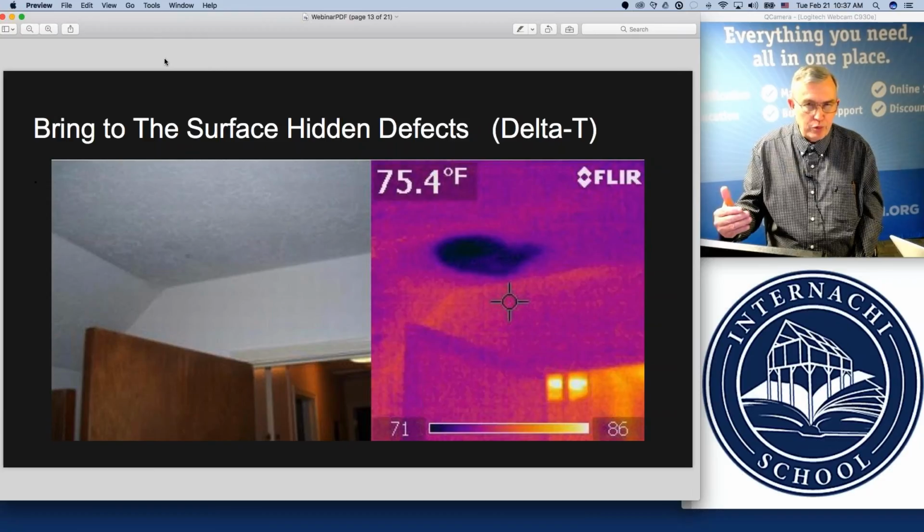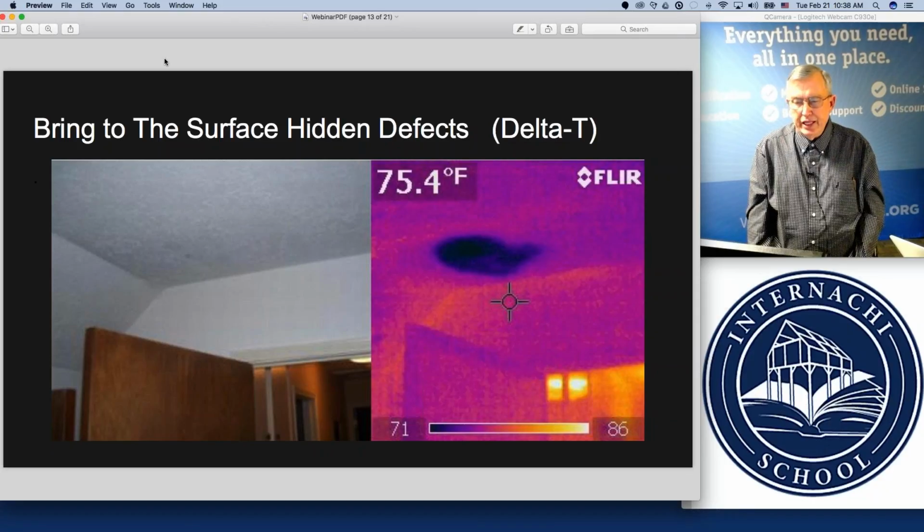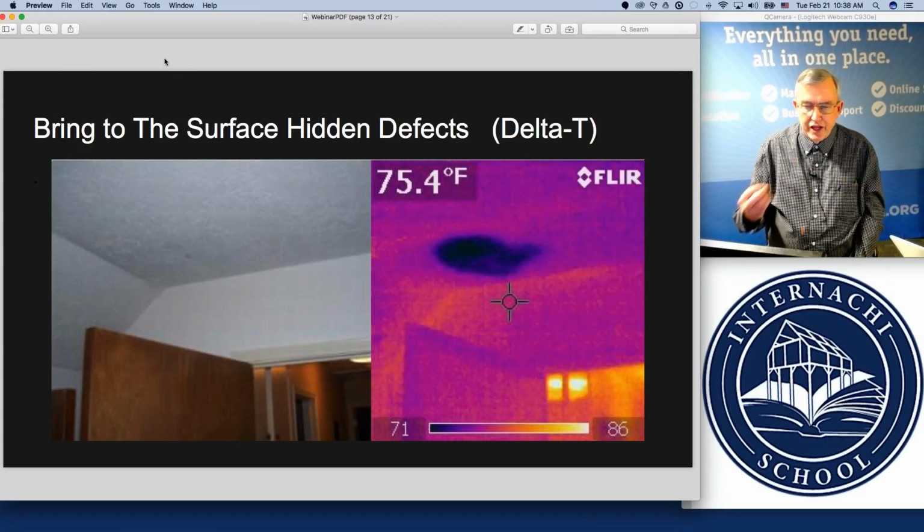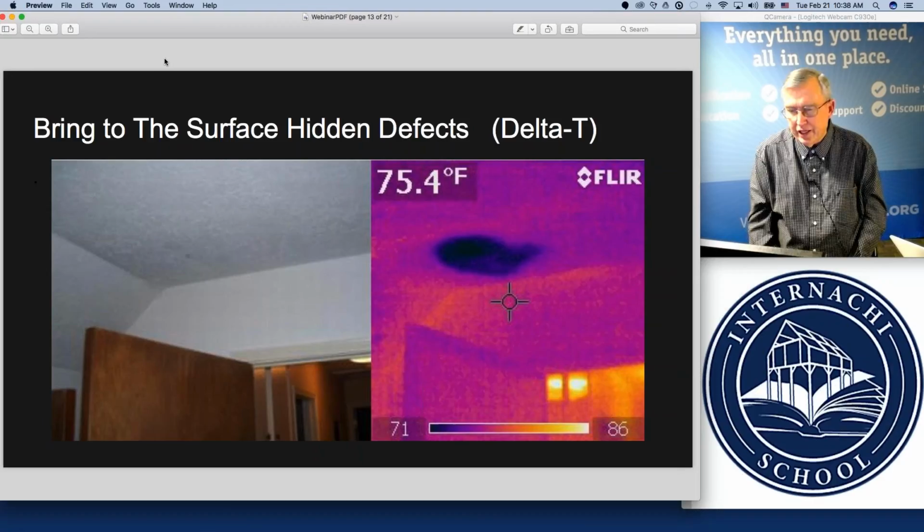We know that evaporation invokes a rapid cooling in the area where there's moisture present. And so sometimes you can turn on the air conditioner, and that's exactly what you need to enhance the delta T. Again, the word delta T means temperature difference, so that your camera now has the ability to pick up on this detail of where that may be located.